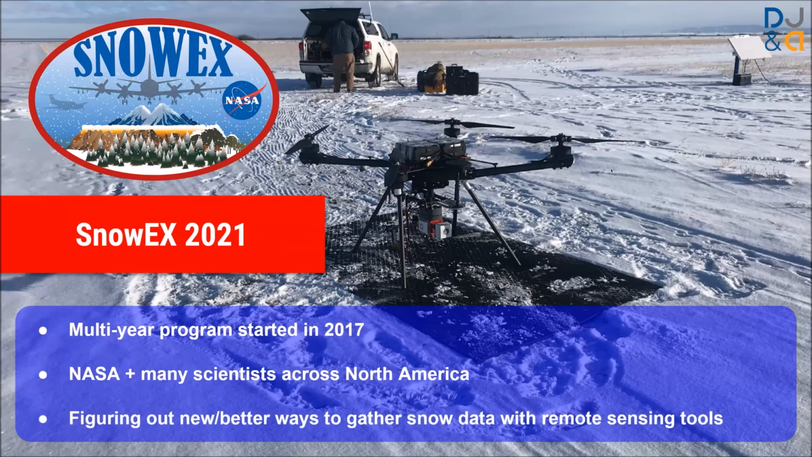And the whole idea with SnowEx is to figure out better ways to collect snow data using remote sensing tools like LiDAR. But they're also testing a lot of other tools like synthetic aperture radar, photogrammetry, and different types of wavelength LiDAR and things like that.